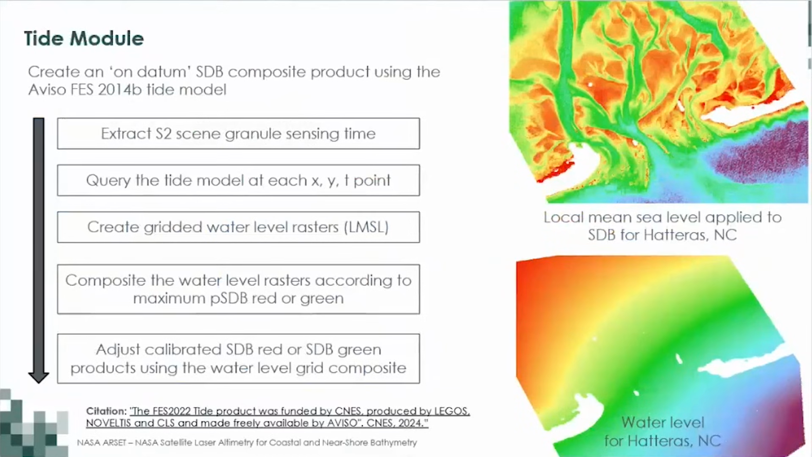As I spoke about earlier, for areas like Miami and Hatteras, those are below 1 meter tide or water level. But for areas in Alaska that we've been working in quite a bit, sometimes it can be 5 meters. So in these cases and other areas where we don't have information on tide, we can use the on-datum SDB composite product using the Visio tide model.